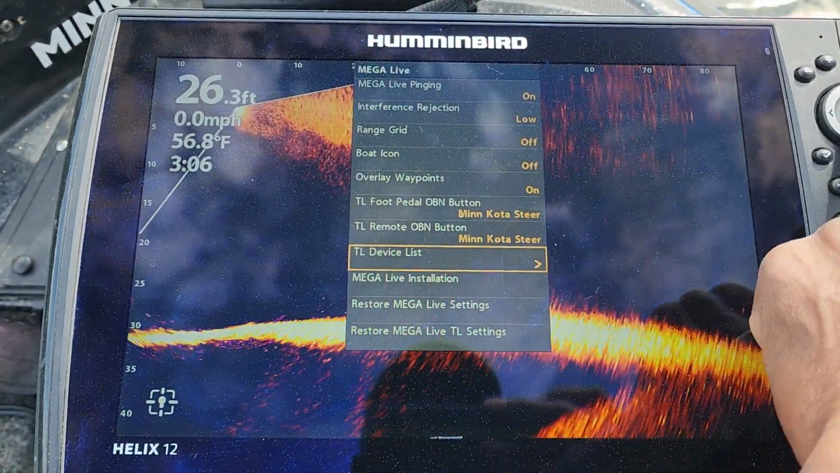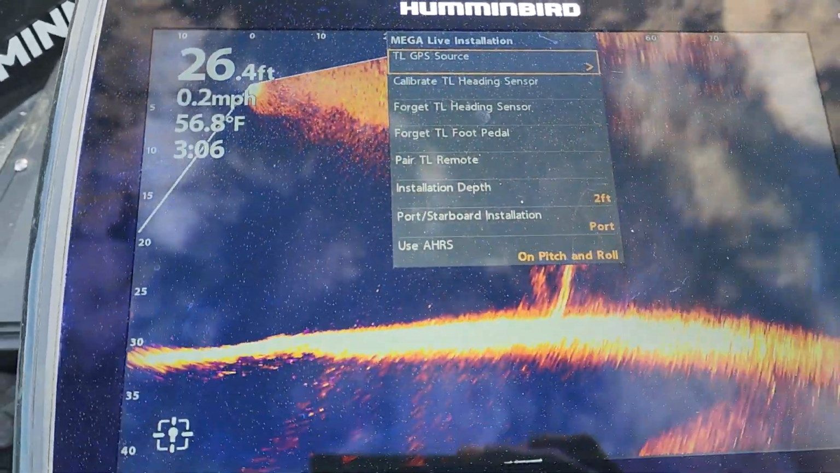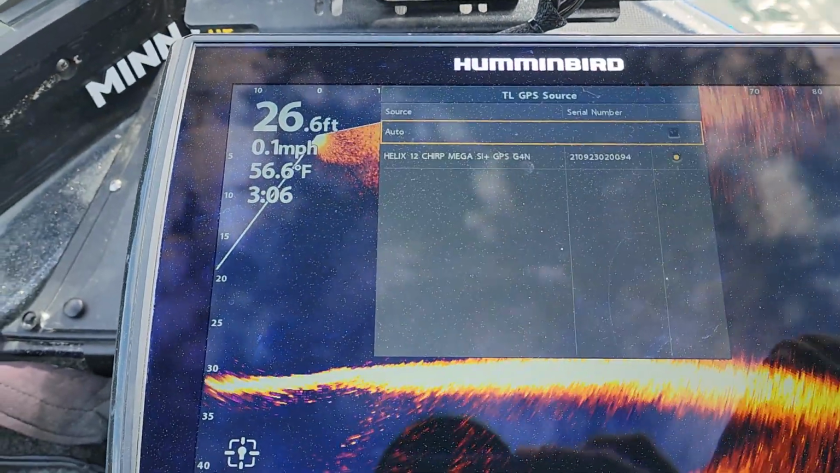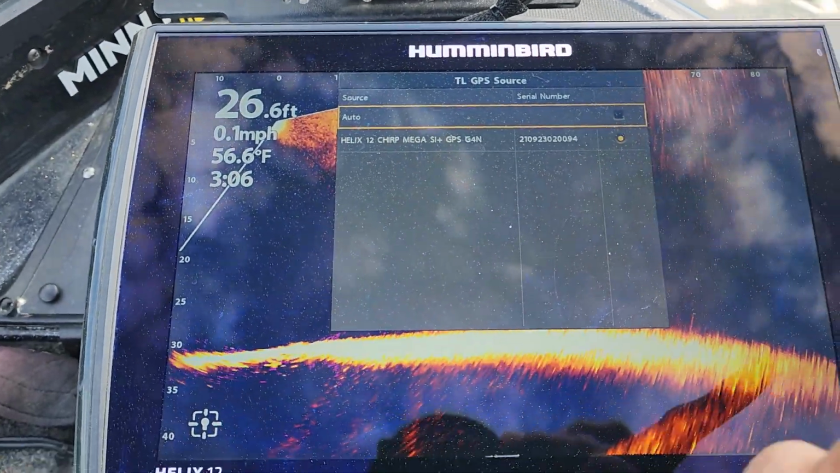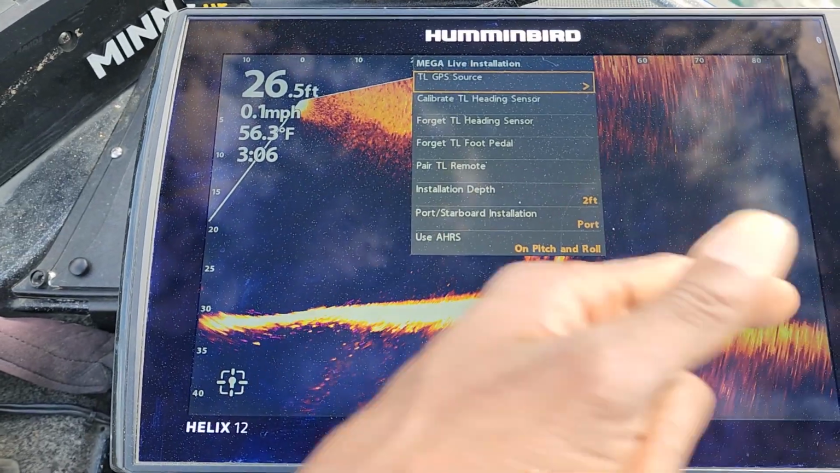But what we're going to do is head right into this megalive installation and take a look at what we have in here. So this is kind of the main thing that we wanted to take a look at, guys. So you have your target lock GPS source that is currently set to this 12-inch unit, or you can set it on auto, but I have it set to the Helix 12 because that is what my system is set on. And I will hit the exit key, come back out of here.